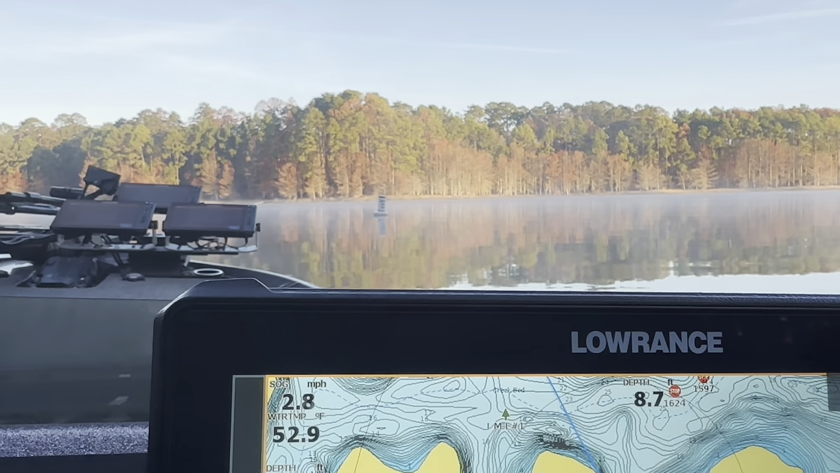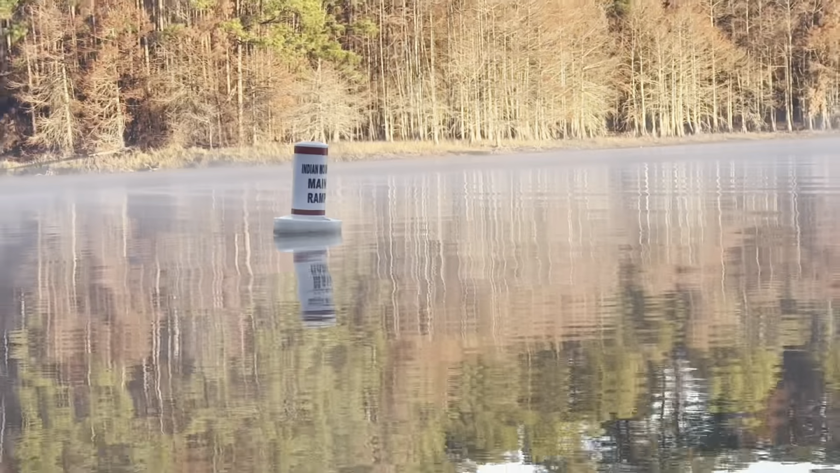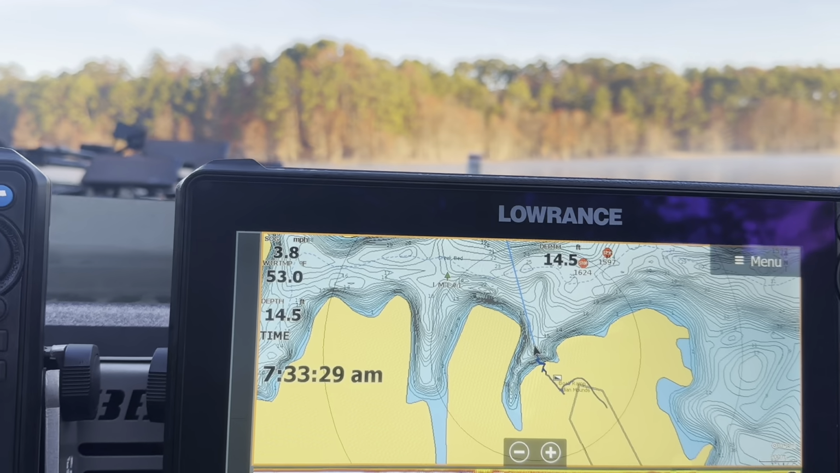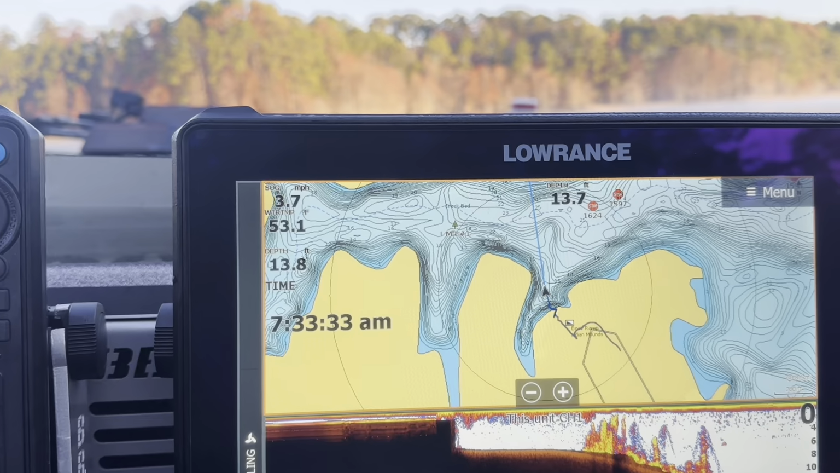All right, we're starting another morning out here on Toledo Bend. See, we launched at the Indian Mounds ramp. It's a pretty good ramp. I was happy with it. We're gonna get out here, see what we can figure out again today. I want to show you what I do each morning.